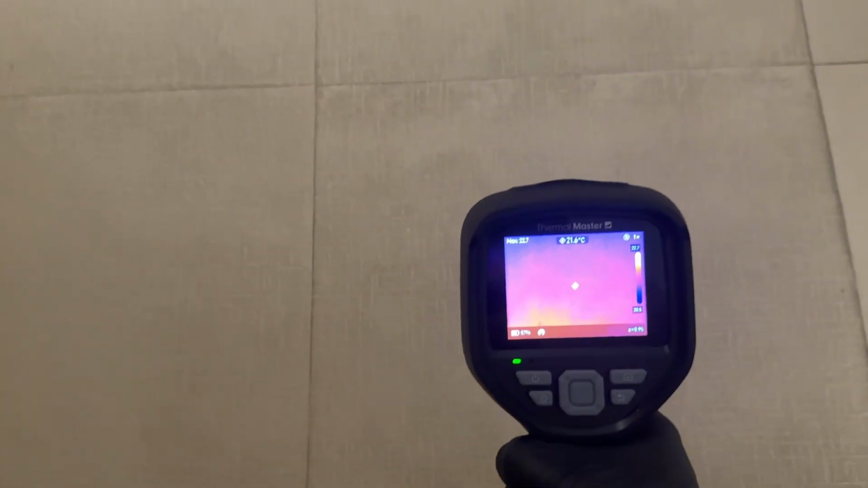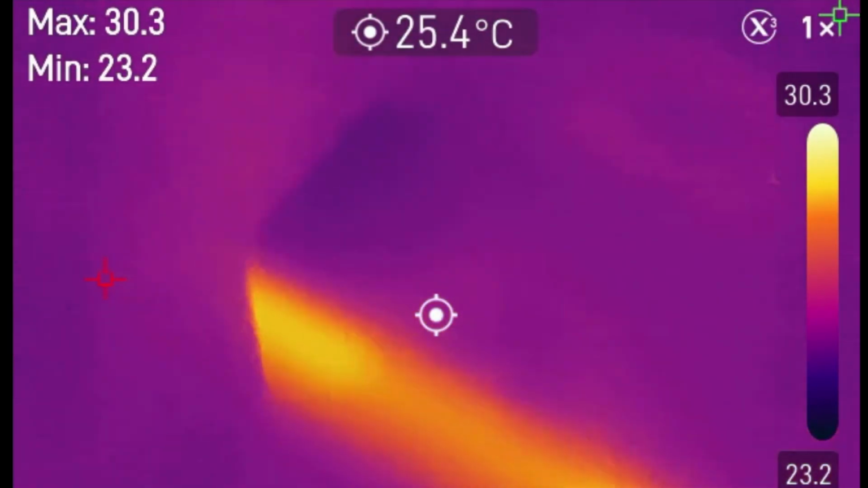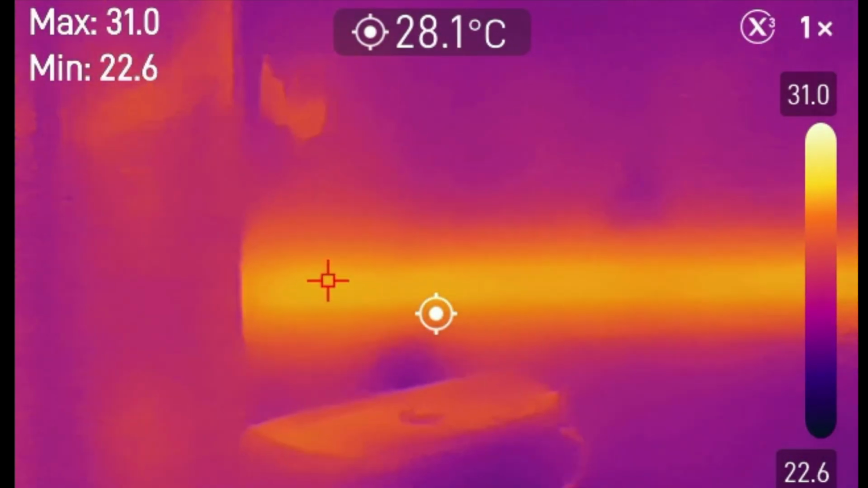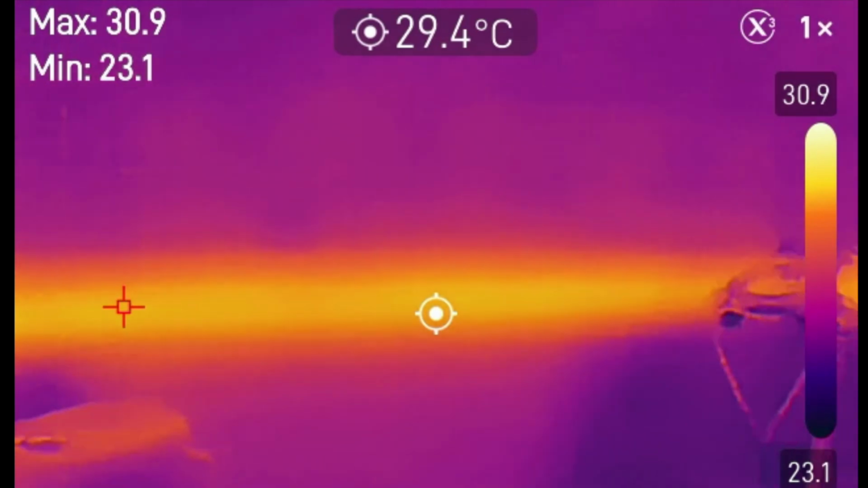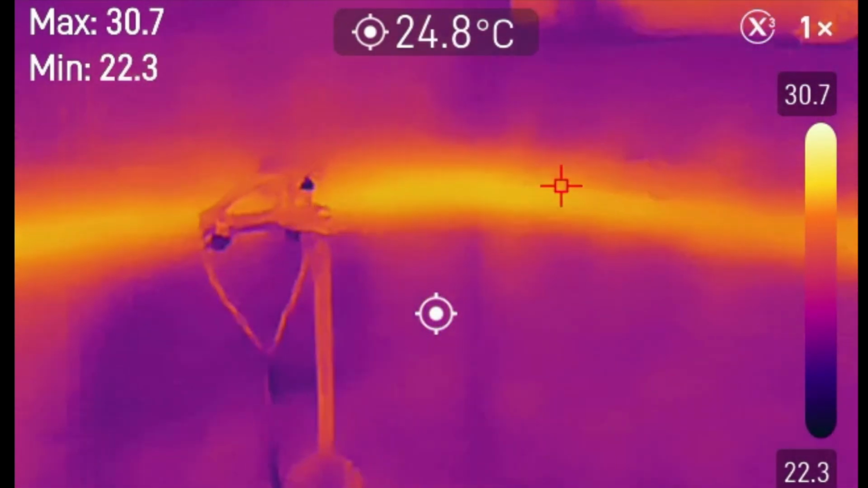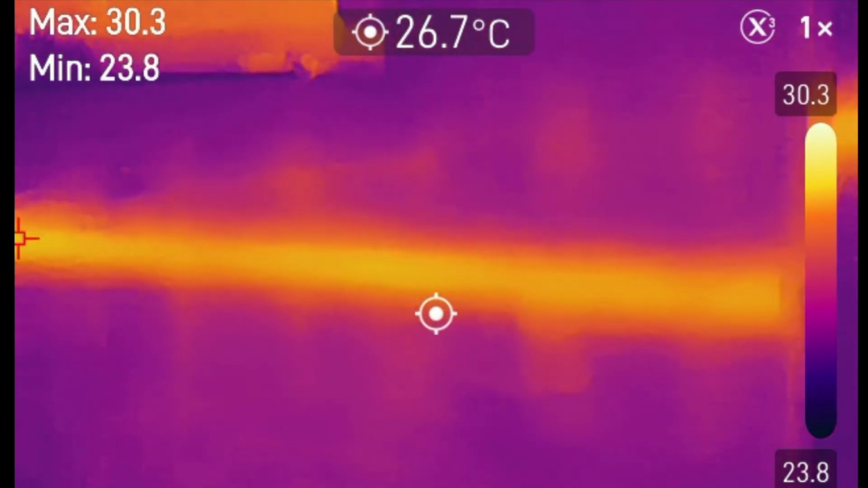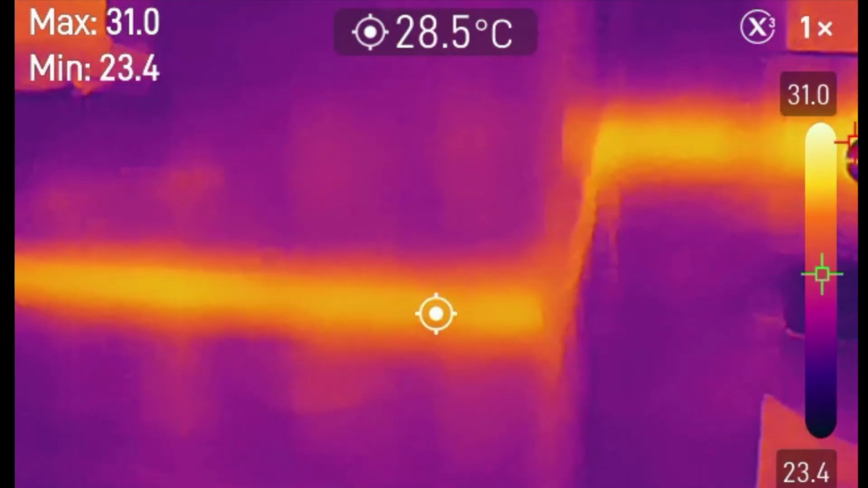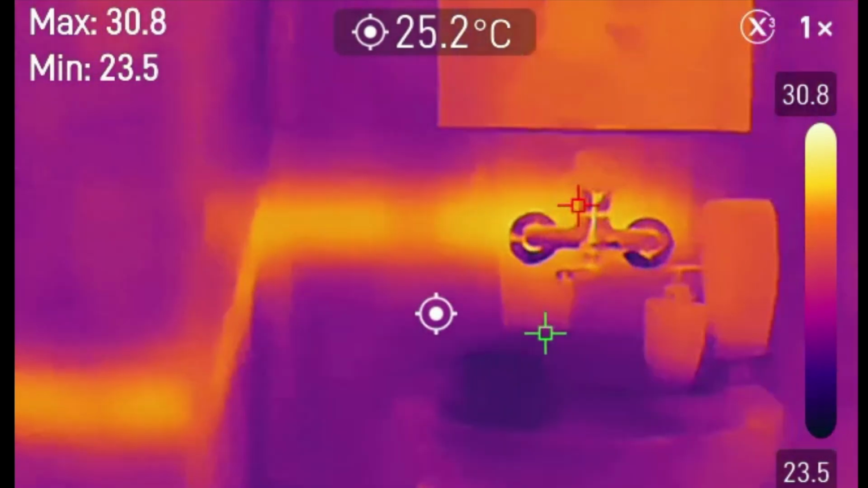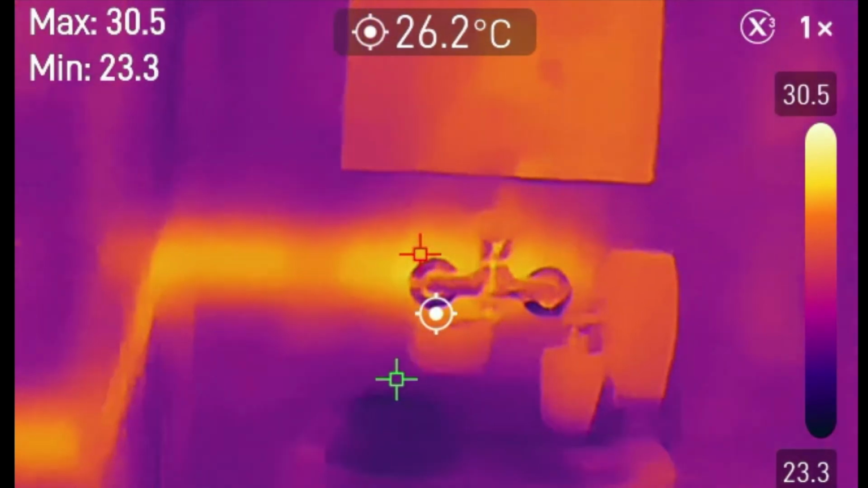But where this camera really proved itself was when I used it to take a proper look at the hot water piping in my apartment. And with it, it's absolutely clear where every single line runs, even through walls and floors. The heat signatures show up cleanly and it gives you a readable picture of what's going on behind the surface. Fortunately, it turns out I don't have any leaks, but if I did, this would be one of the first tools I'd reach for. For a hot water leak, I'd be looking for an unusual hotspot.